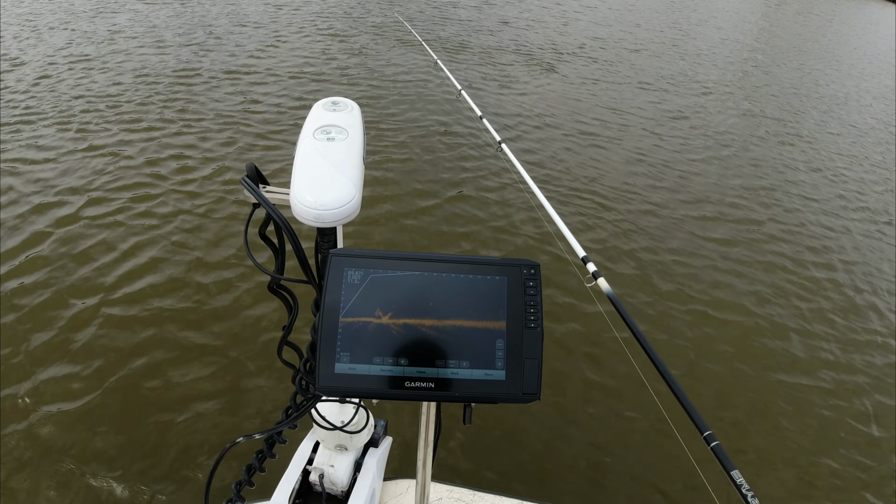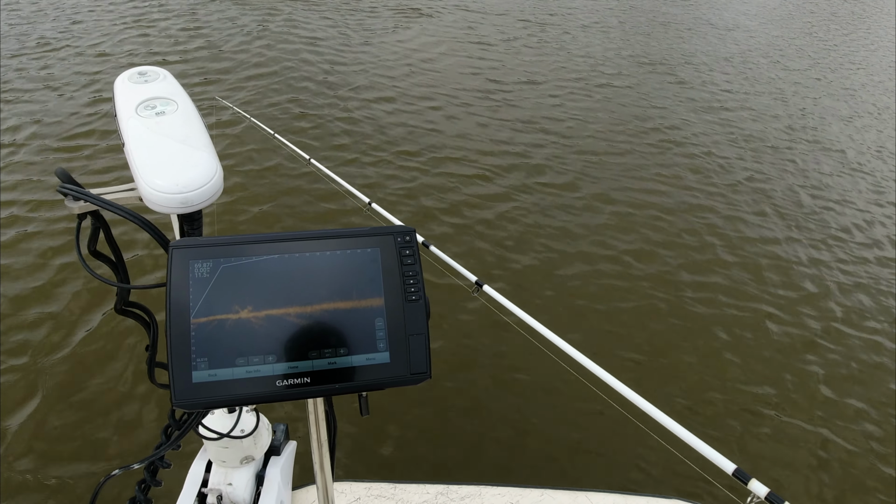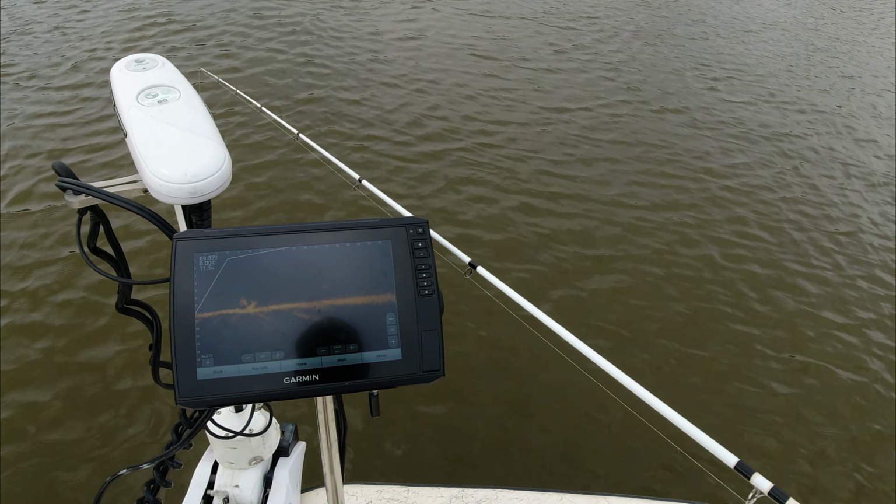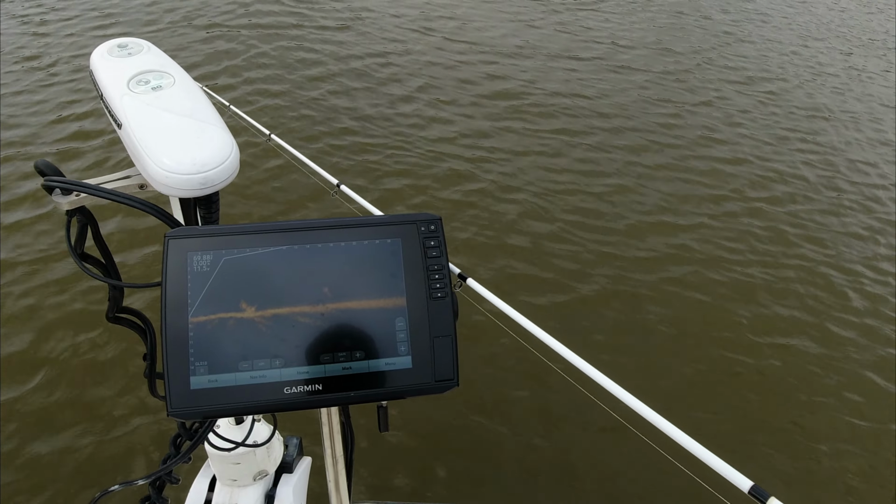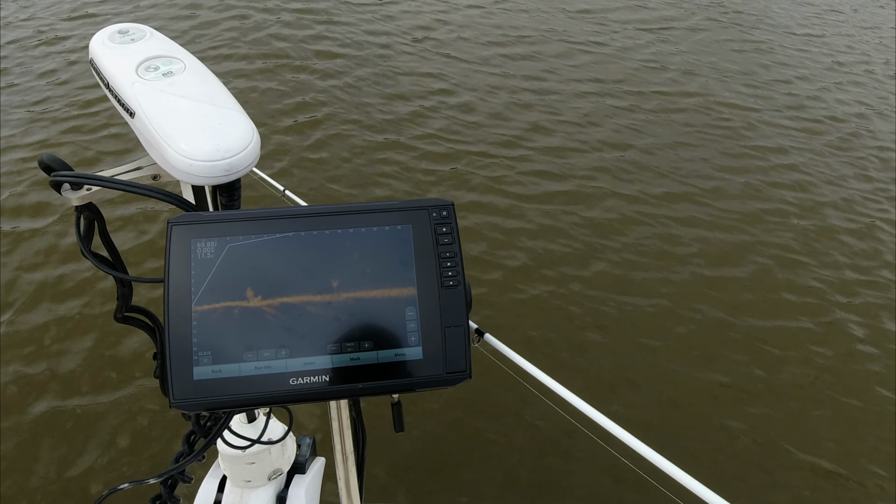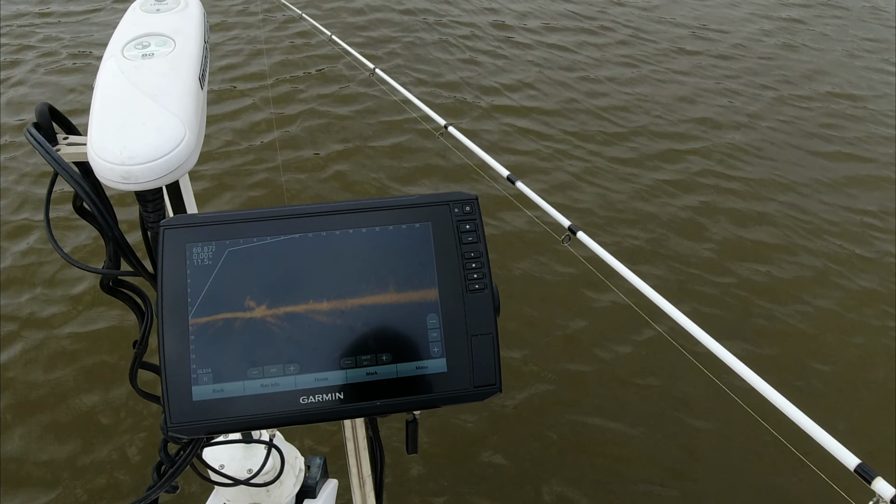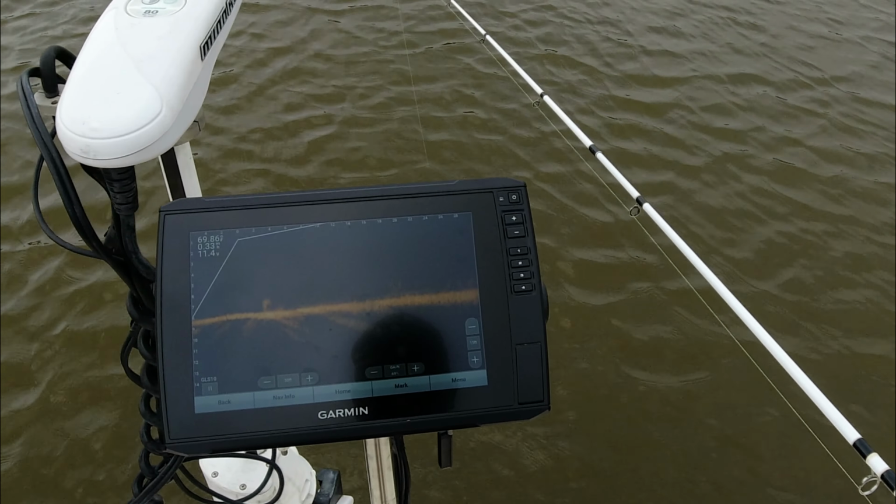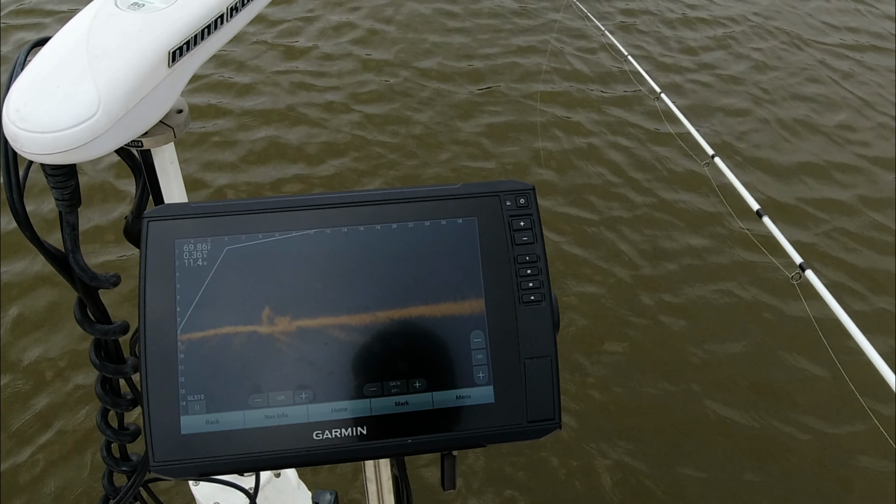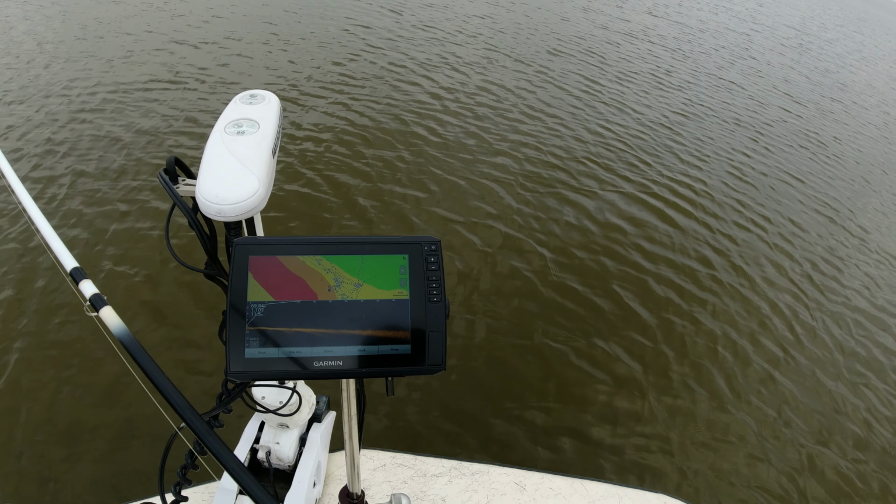Got a small one that came out of there. I want that big joker that's right there though. That might be a catfish, the way it's acting. Yeah, can't get no reaction out of that one. Let's see what else we can find.